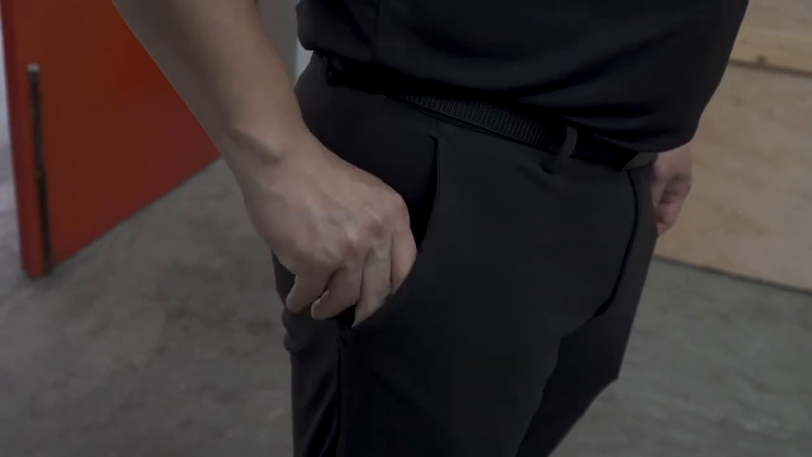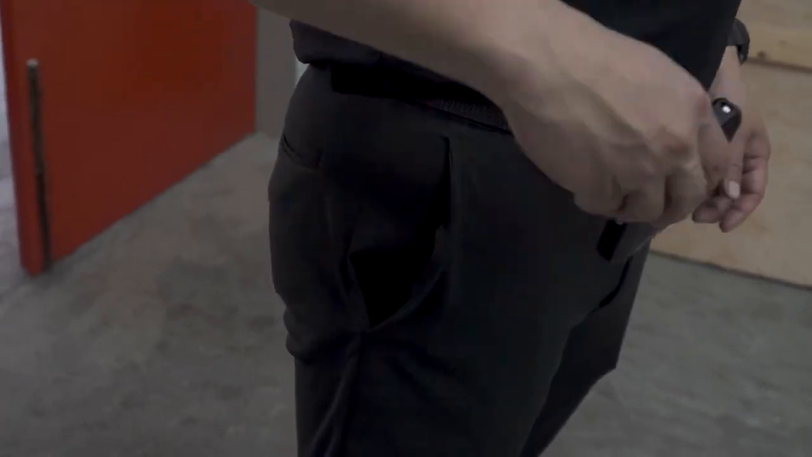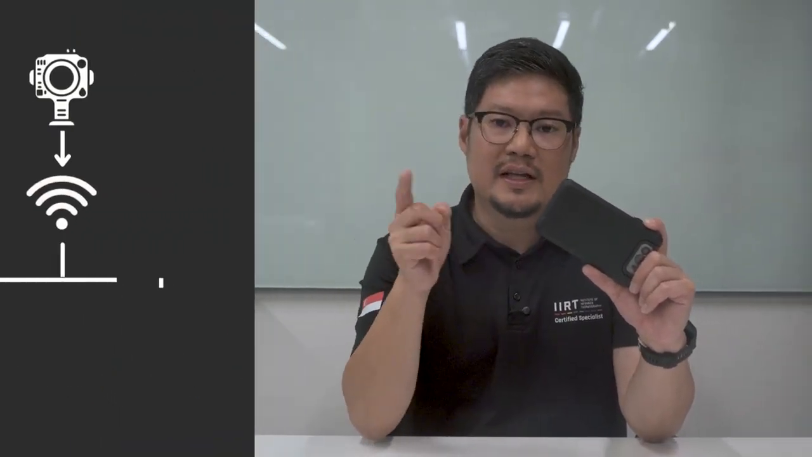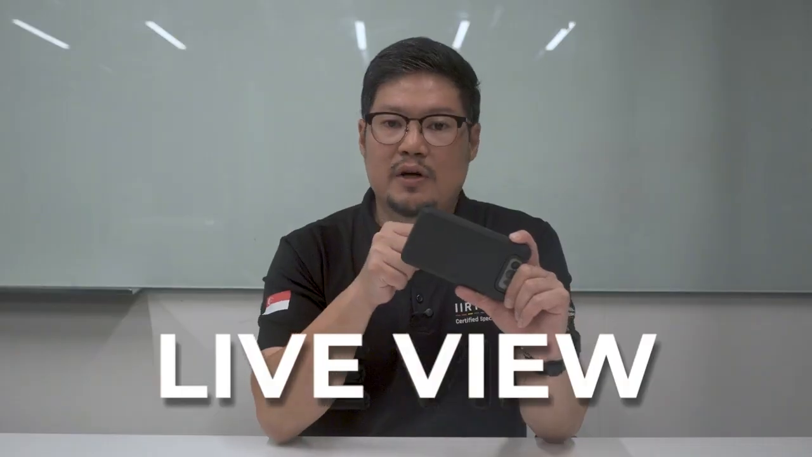Look at it. It's smaller than my phone and can comfortably fit in the palm of my hand. This has been really helpful as I can just carry it in my pocket like a phone. It can also connect to other devices and screen mirror the live view. Great for team workflows or remote guidance.